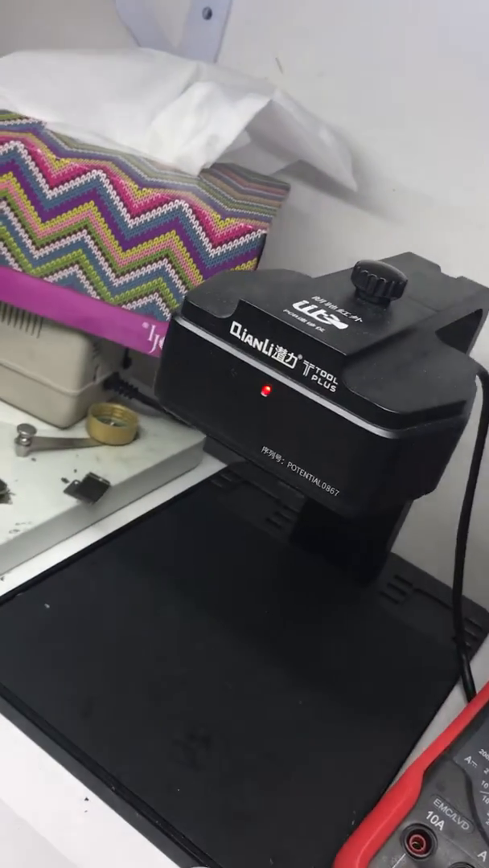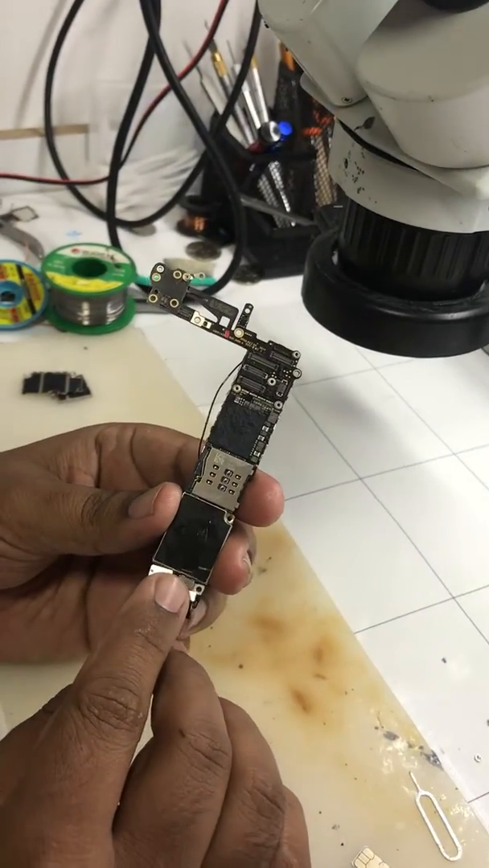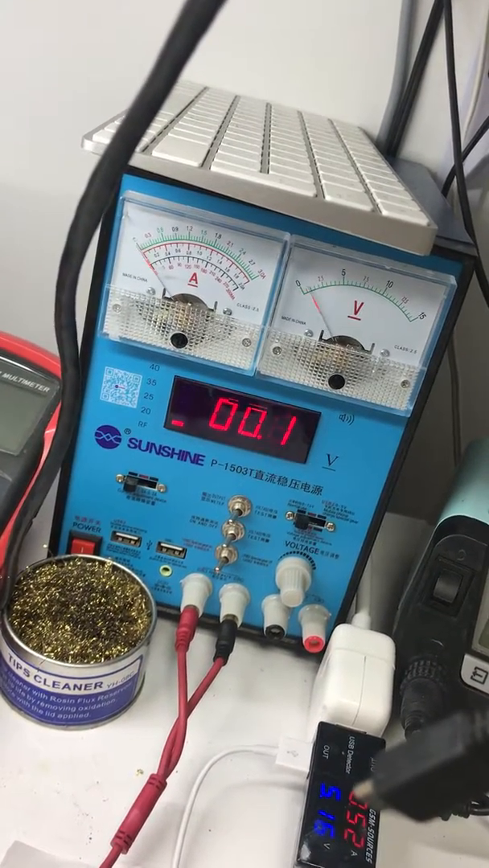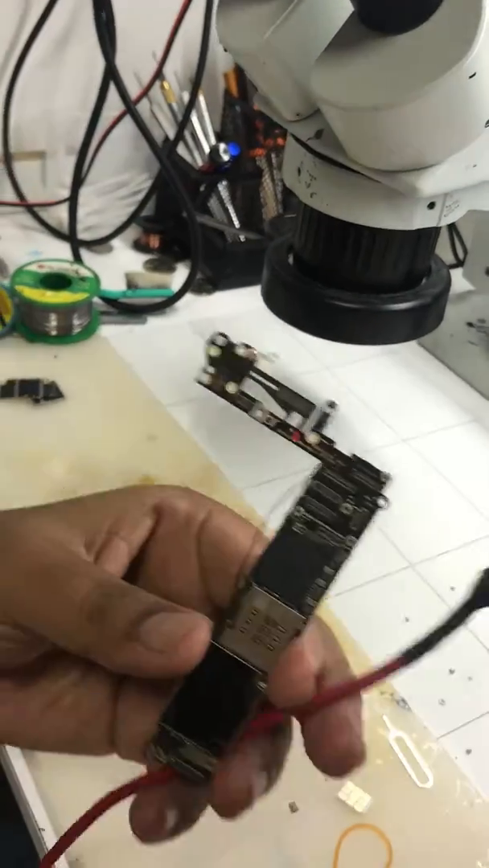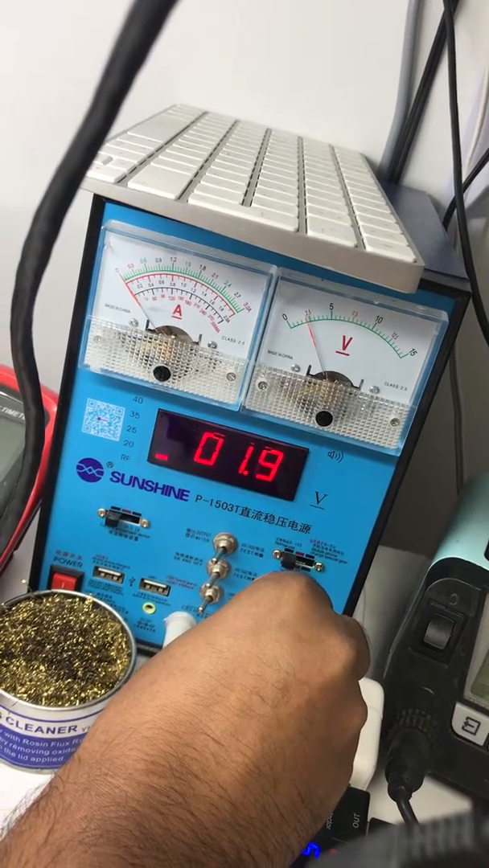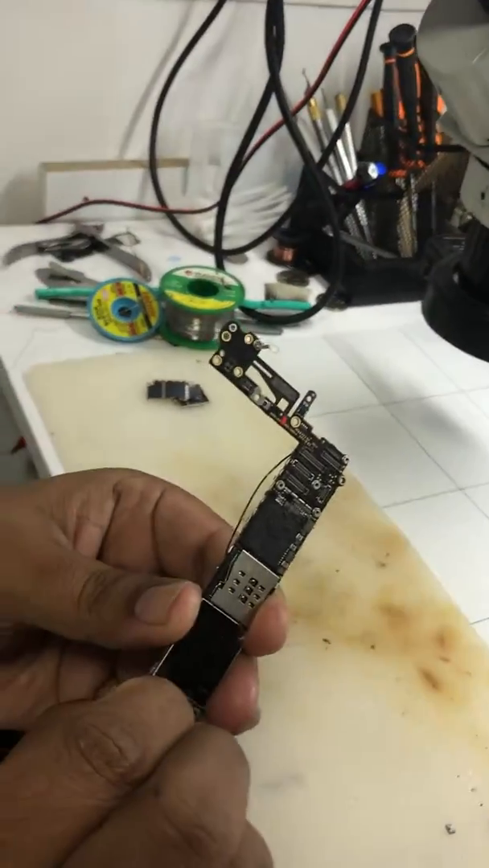Okay, just to show you, I plug in the cable. It's also giving a beep. See, my supply is going to beep. See, I reduce the voltage, like this, 2.0 or something. Okay, when I put this.